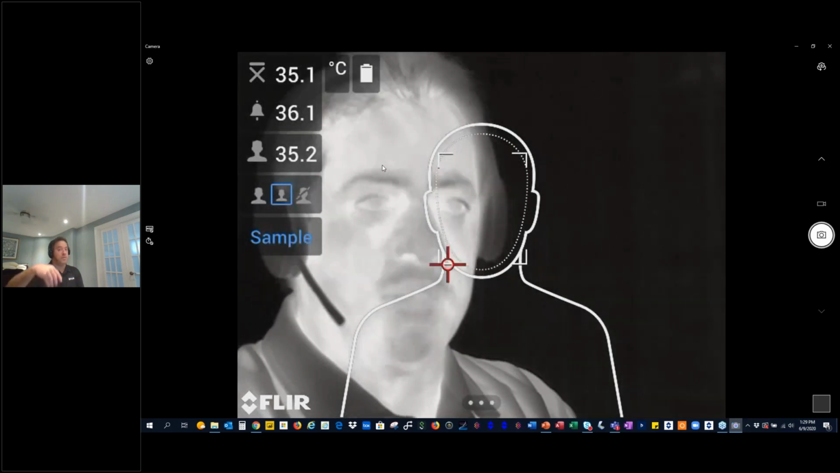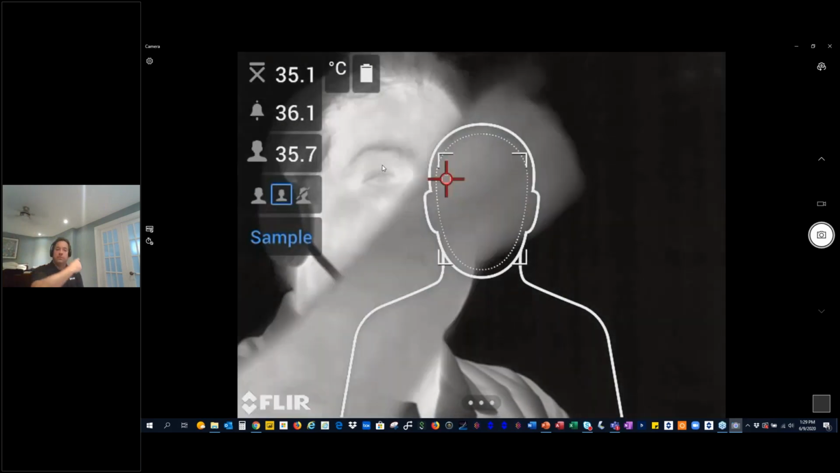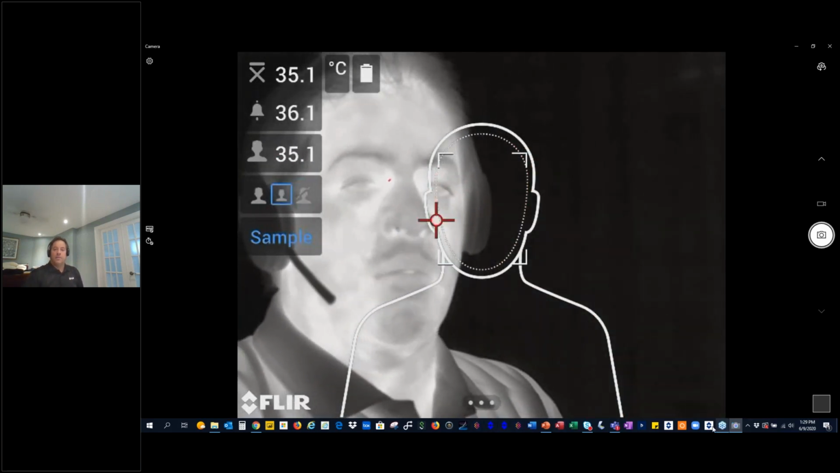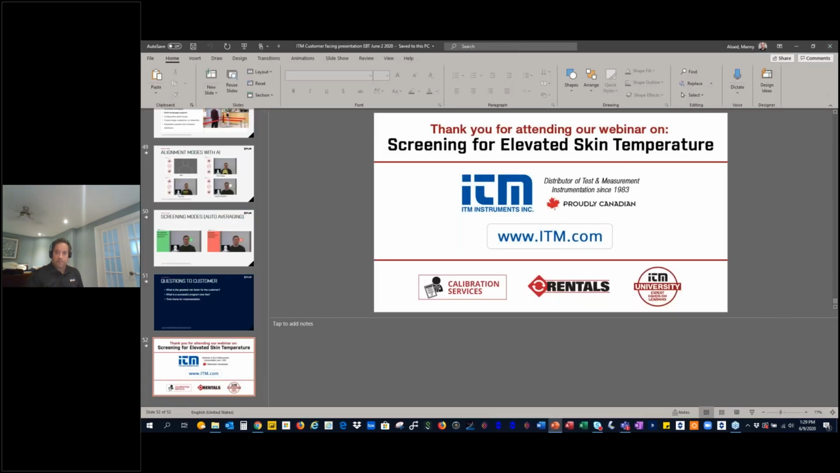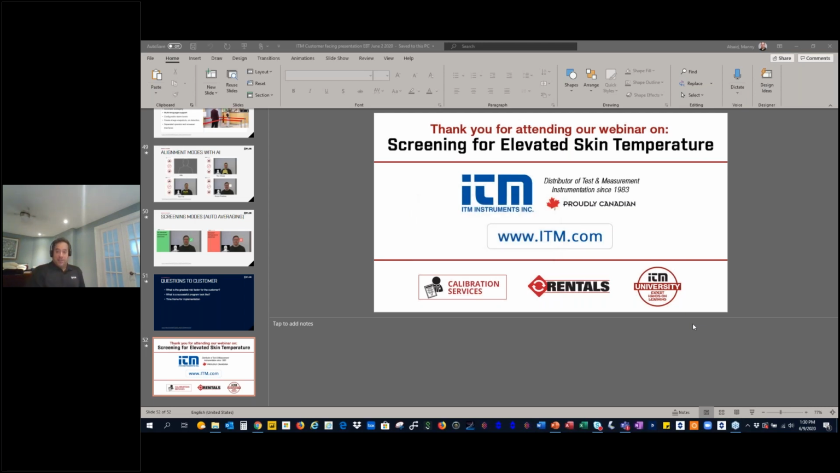You have an average, but the difference is that this is done right on the camera, whereas with fixed cameras, you can do it remotely. Okay. With the new software, which we introduced last week, I'm going to close this window and I'll open the software. It's called FLIR Screen-EST. We made that a lot easier now. We're just waiting for it to open.